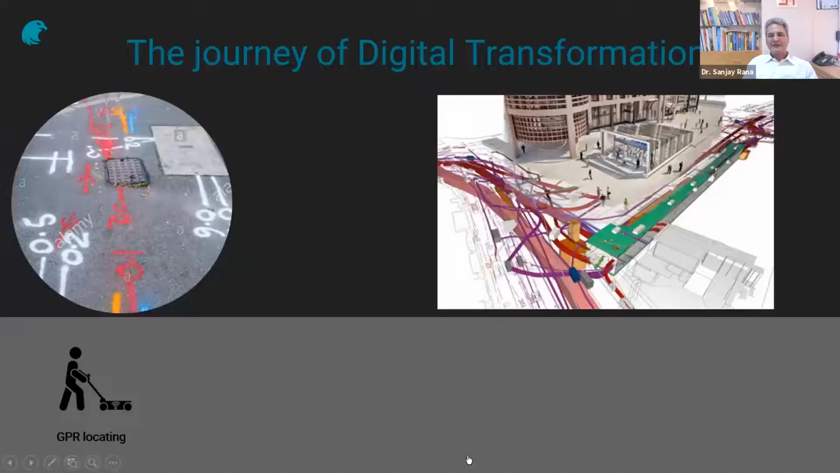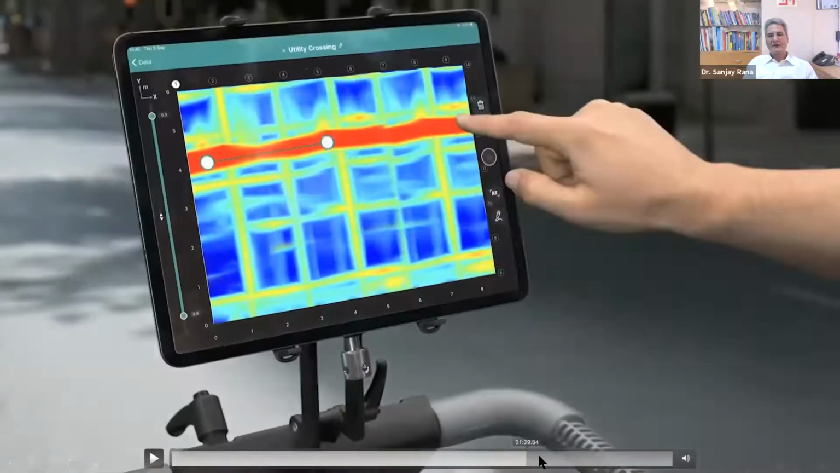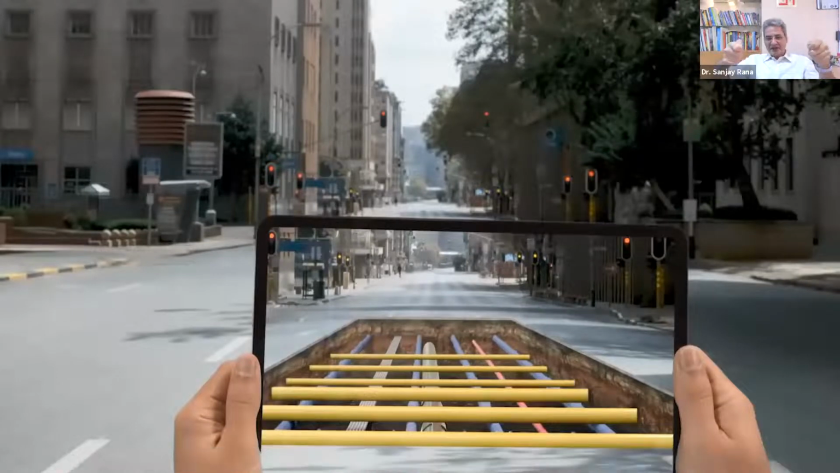Now, I love this part, when you can hold your tab, and this is the iPad, and you can actually put it on the ground and you can see where the utilities are under the ground. And initially I thought, is it just a marketing video? Like, does it really happen like this? This is called augmented reality.